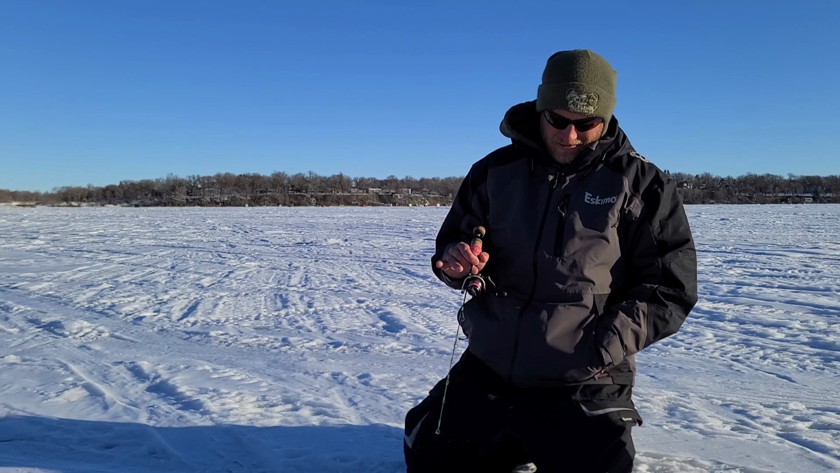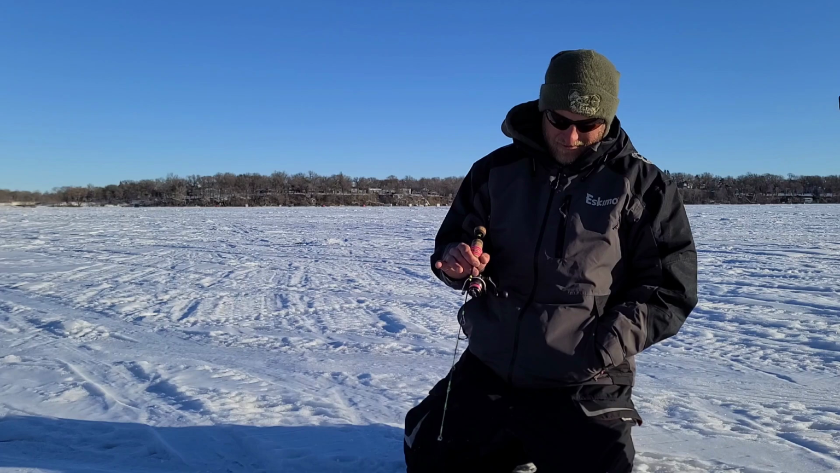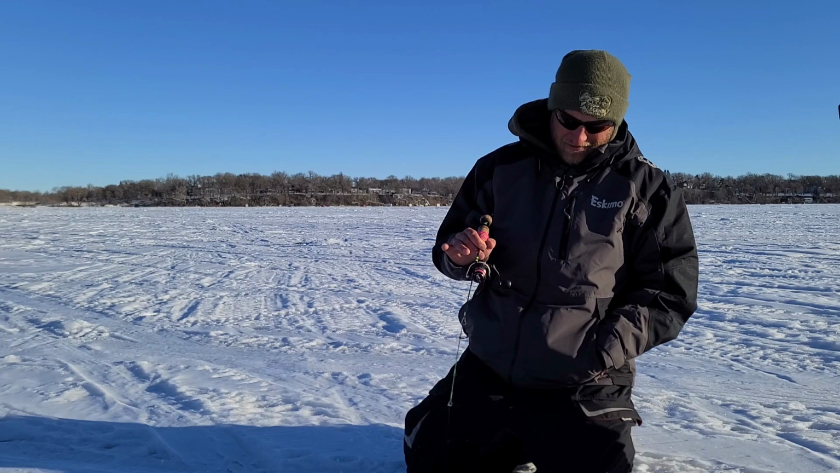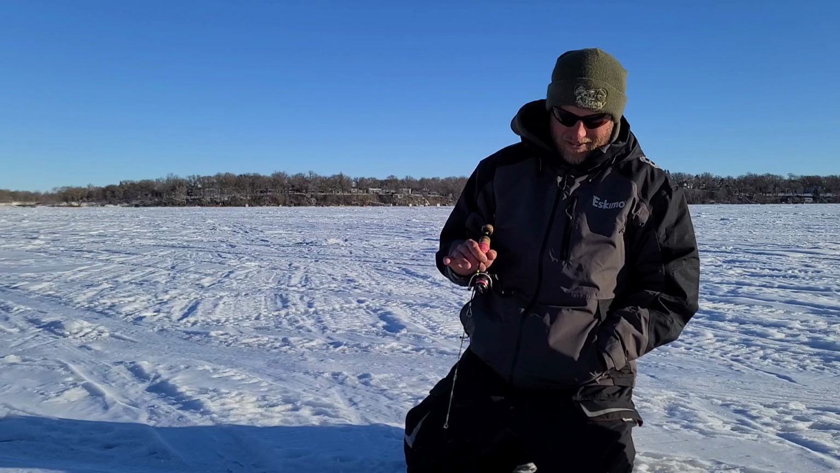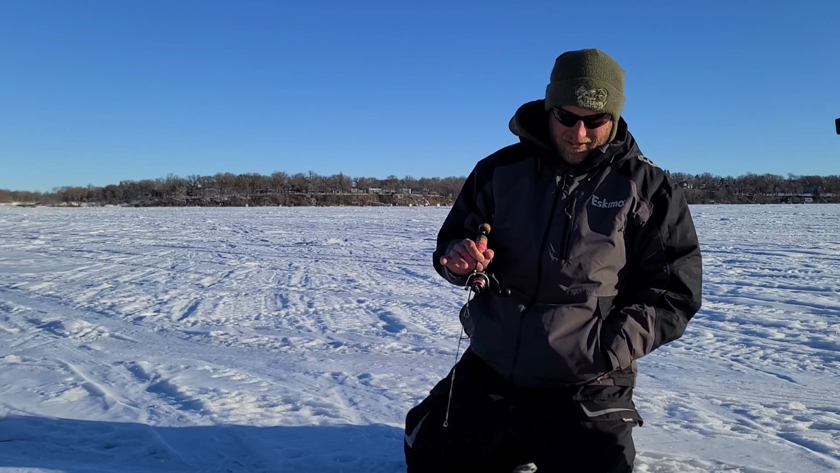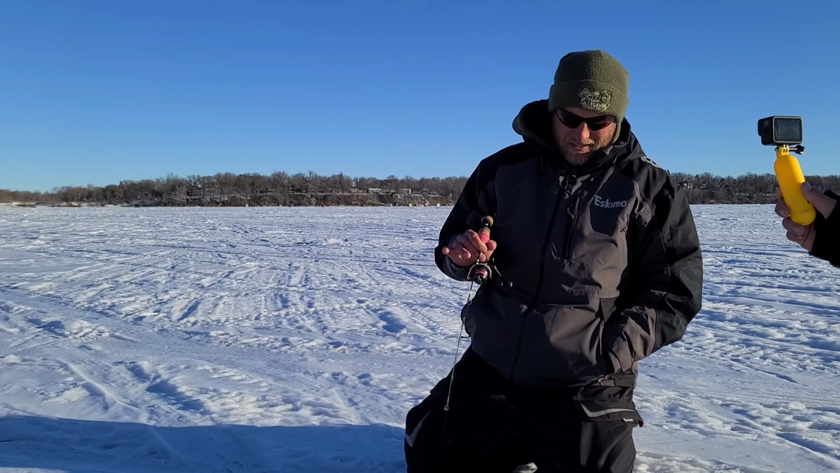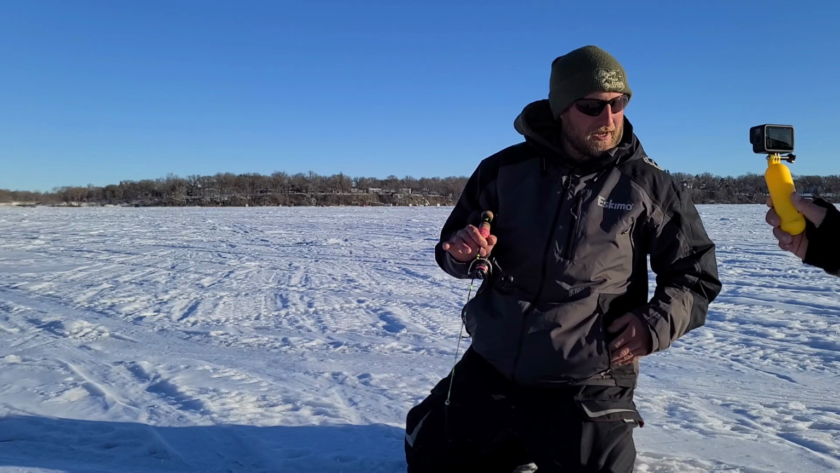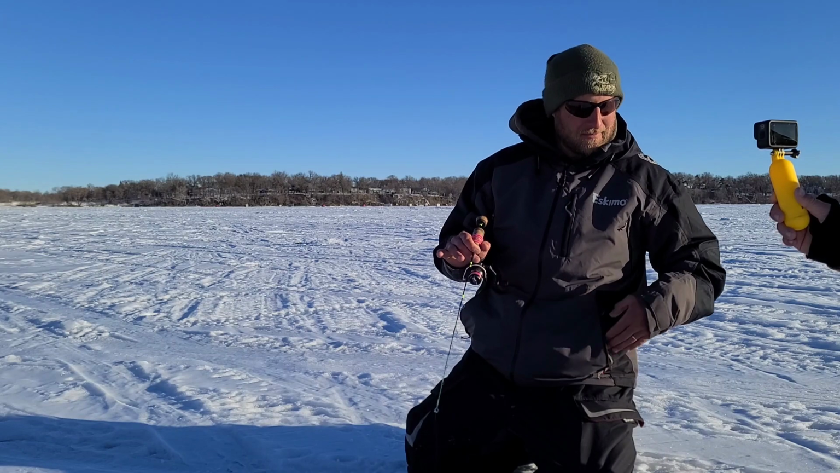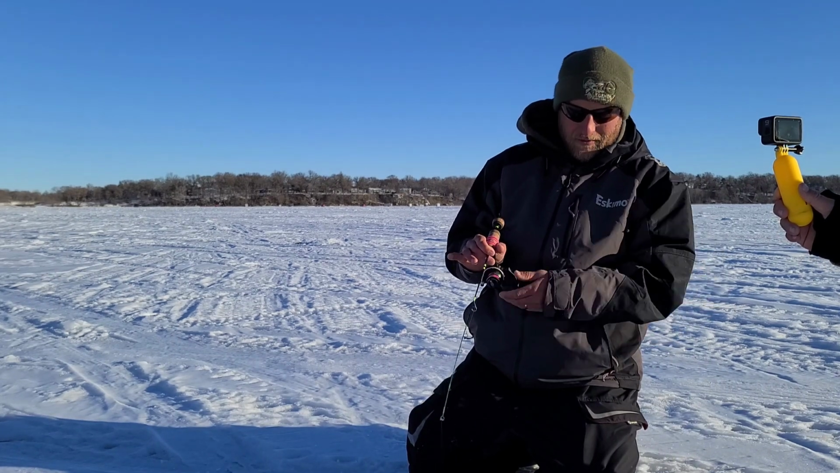Sometimes you get a lot of marks and they're smaller fish, and that's why they're leaving, or you're not catching them, so then you got to move again. Those smaller fish are a lot harder to catch, and obviously you don't want the small ones. So you got to make sure and pay attention to that. If you get a lot of followers or a lot of fish coming up and they're not wanting to hit, most likely those are smaller ones, and you're going to want to try a different spot or possibly just jump to a different hole to find some better quality fish.